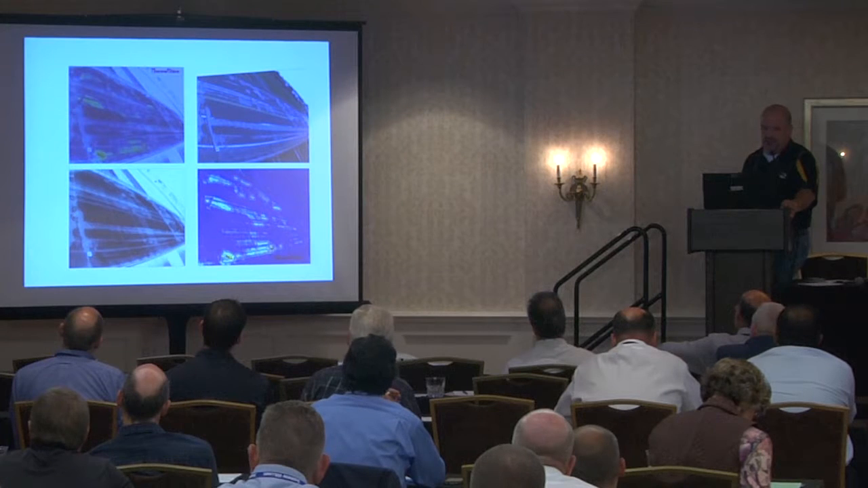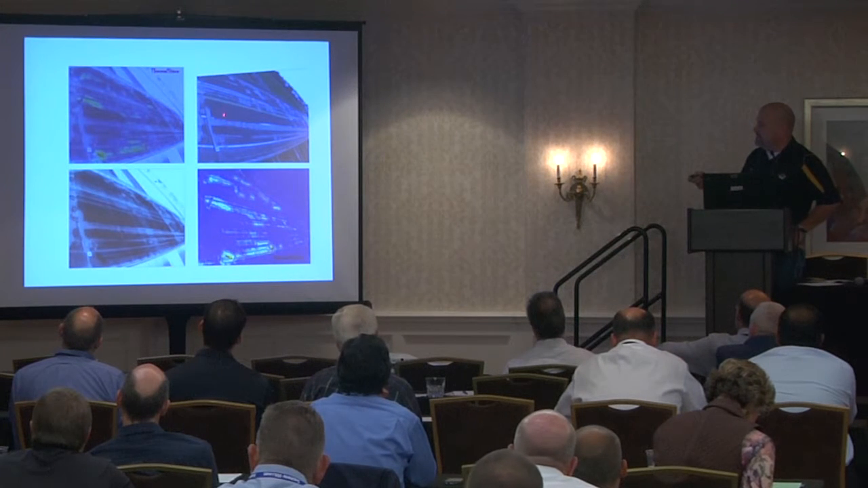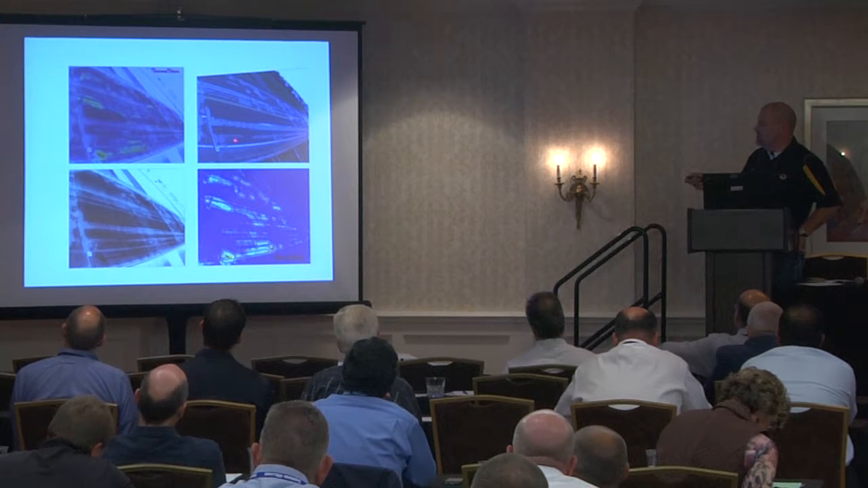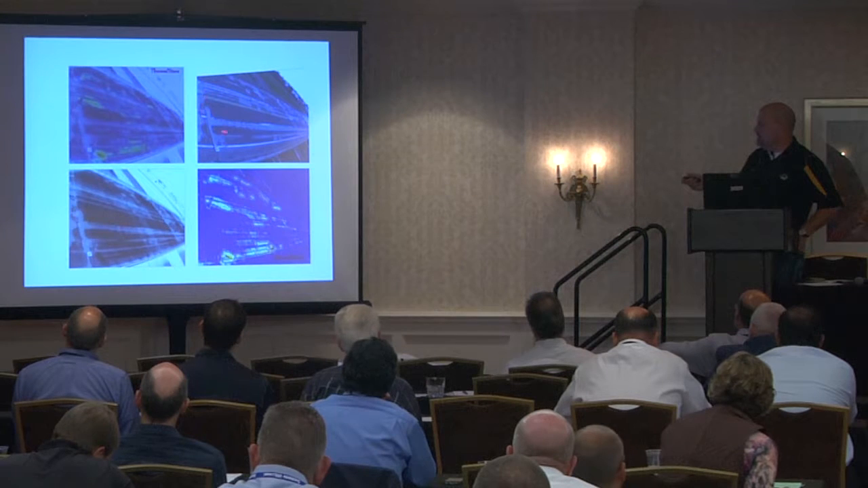So this is a very challenging situation for any infrared system because the surface is very inconsistent. There's a sort of epoxy or thin asphalt overlay, but it's not consistent. It's worn thin on certain parts of the deck, and there are holes in it. There's also a large number of patches. This is a visual image here, okay?